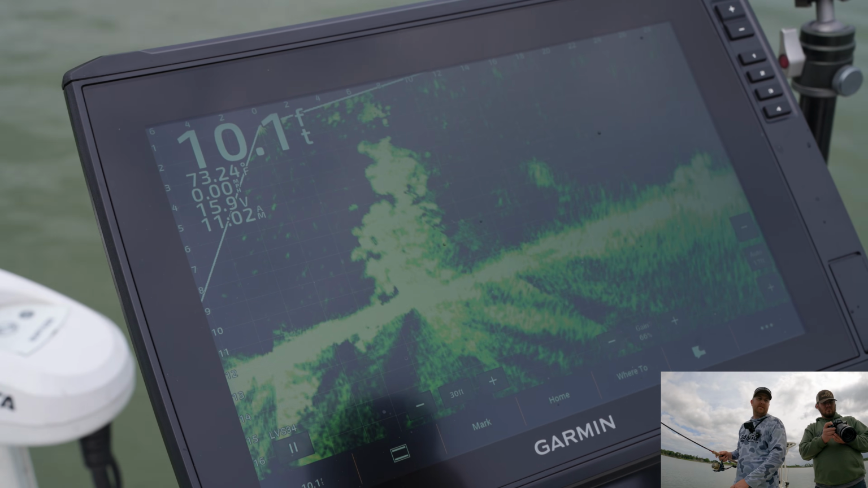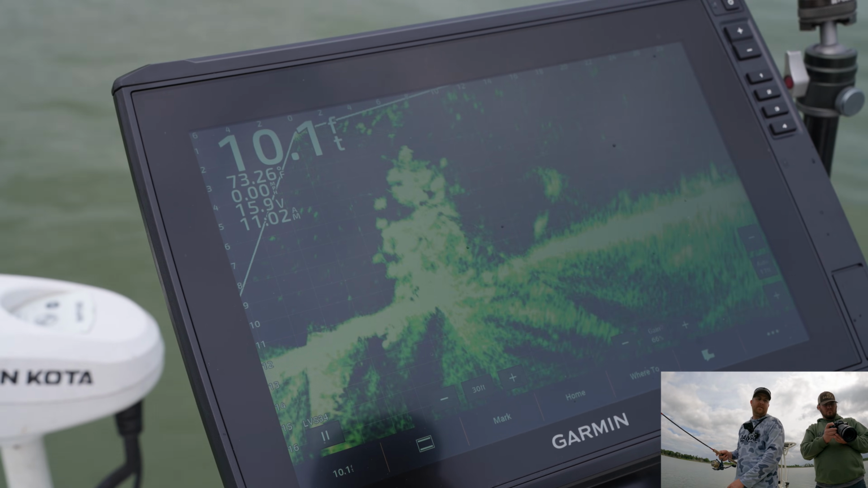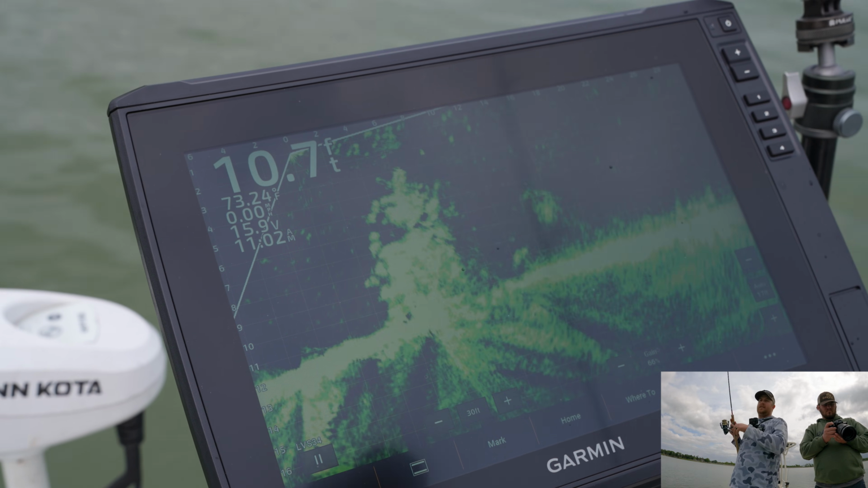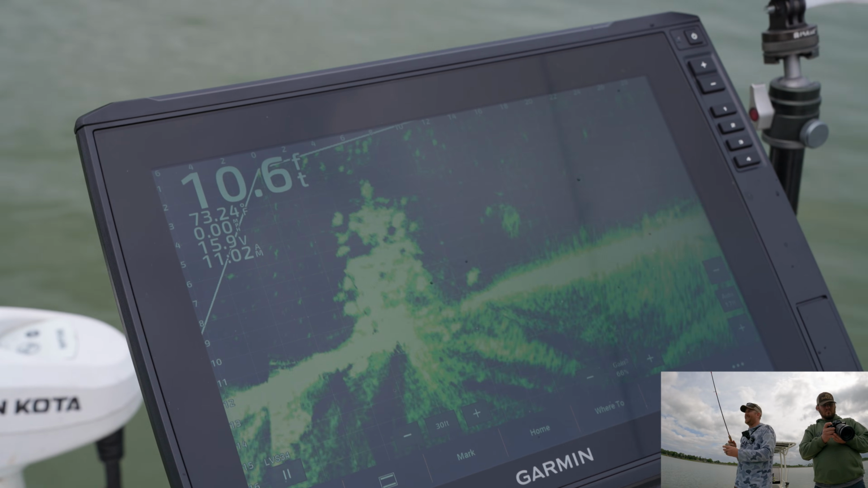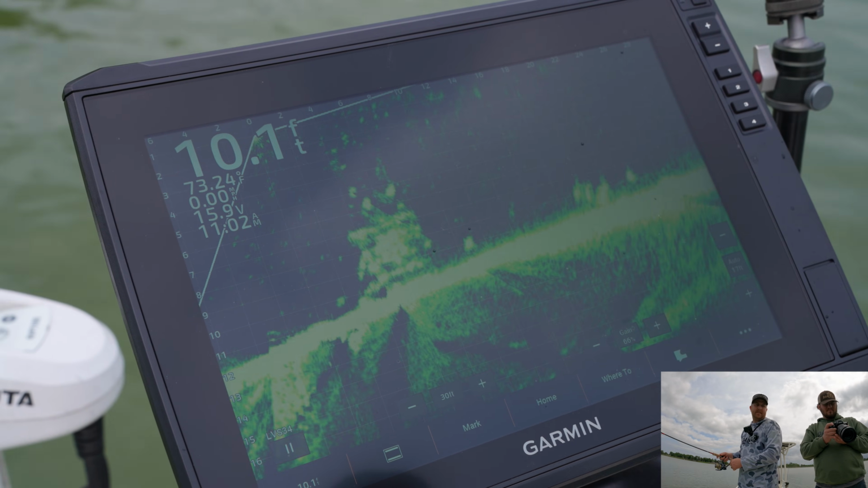Oh, I hit them. See them squirt out? It's because I hit them with a jig. And they do not like being touched. Piles like this can be so fun, guys, because you can just sit here.